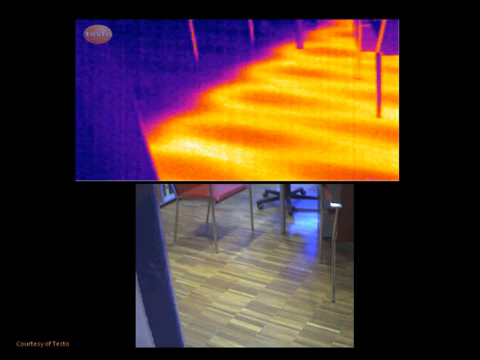Thermal imaging provides great results for locating in-floor radiant heating systems. This is often helpful when a hole needs to be drilled or cut in the flooring where there is risk of damaging the piping. Leaks in in-floor radiant heating systems are easily identified with thermal imaging as well.